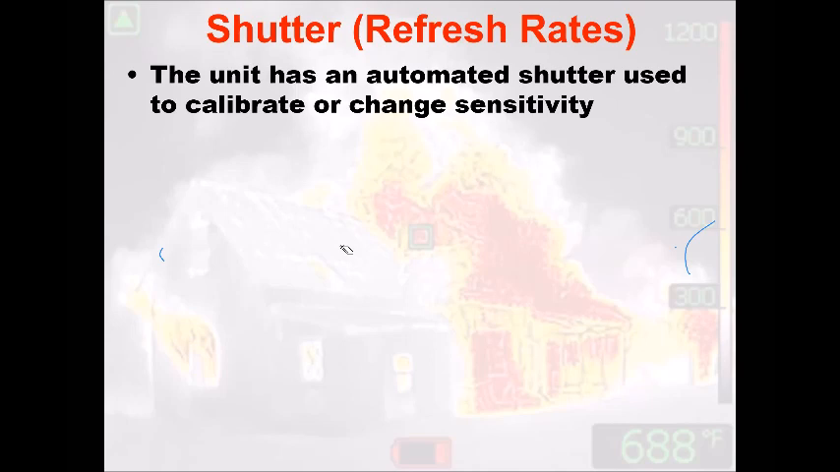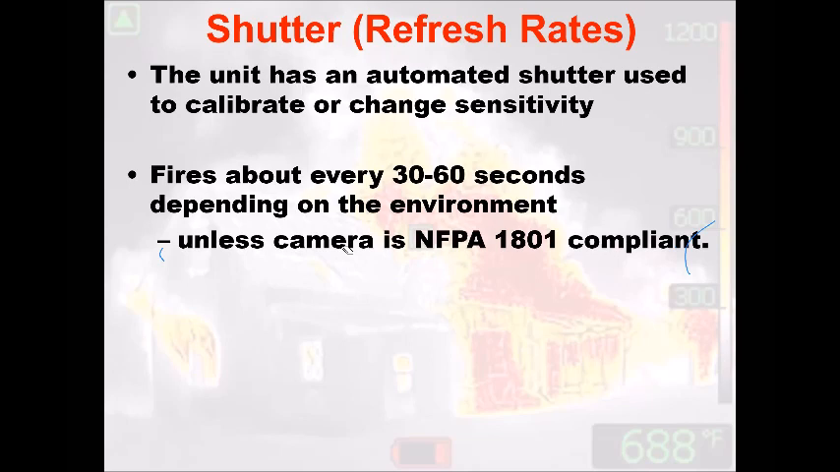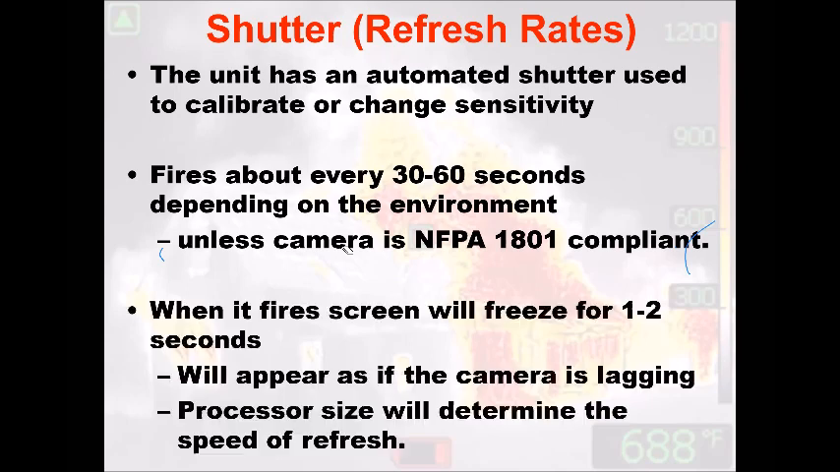It's allowing it to take a breath of the atmosphere and reread, reset itself. So depending on what standard area your camera is in, 30, 60 seconds, and what the environment is doing. If it's a super hot environment, the camera might shutter frequently. It just is doing what it's doing. When the shutter fires, you're going to hear the click, click. You're going to see a freeze in the screen, usually 1 to 2 seconds, and then the image will start right back up.